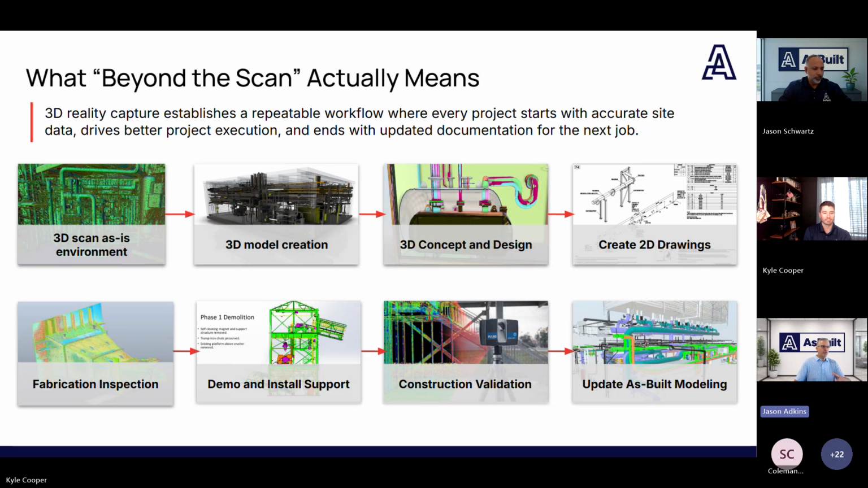Then we move into 2D drawing creation. Since 3D modeling does not replace the 2D as of yet, what it does is deliver better 2D deliverables. From the 3D, we're able to pull 2D drawings, from general arrangements to elevations, fab drawings, site plans, ISOs, P&IDs, and even IFC packages. I wanted to throw fabrication inspection in here because this is one more opportunity.